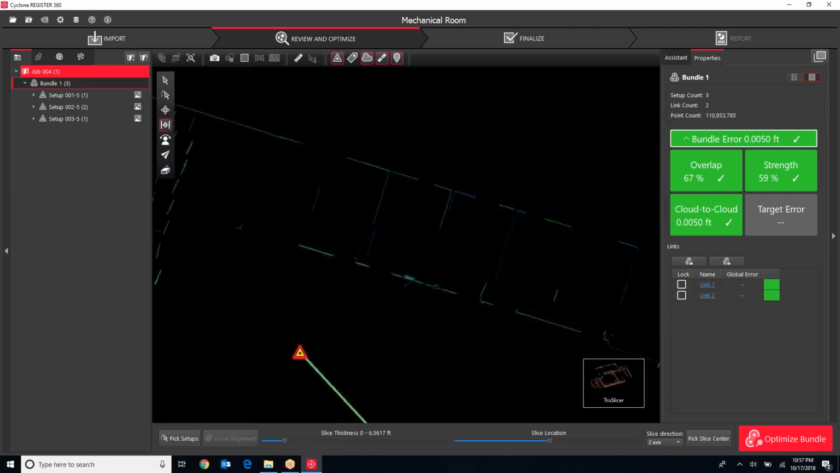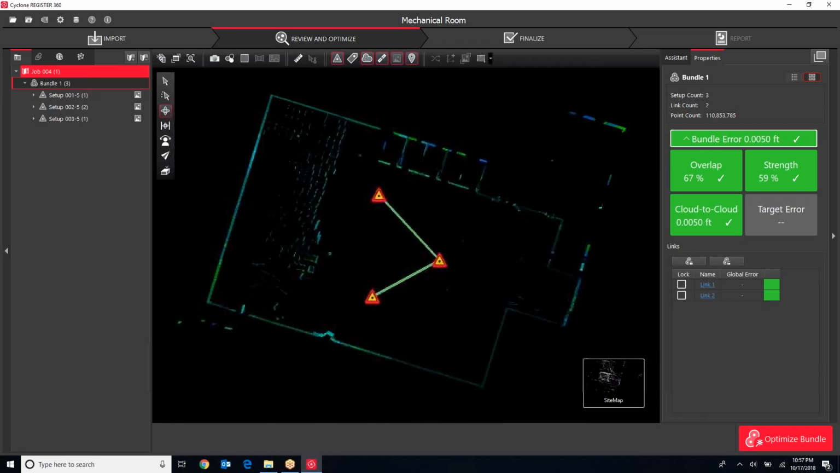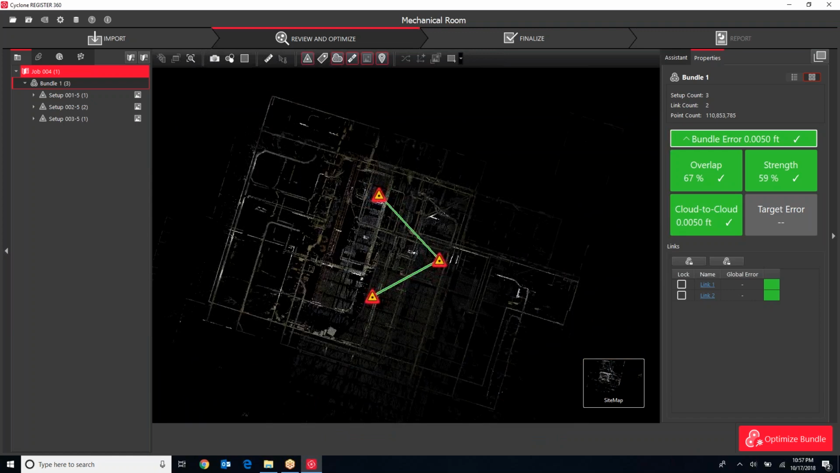If I zoom in on an area like this, where I've got all the different setups represented, the lines are very clean. I've got a really good registration between all the scans, so I can see very clean lines between them. So True Slicer is just a way to verify that the scans are indeed very tightly located to each other.